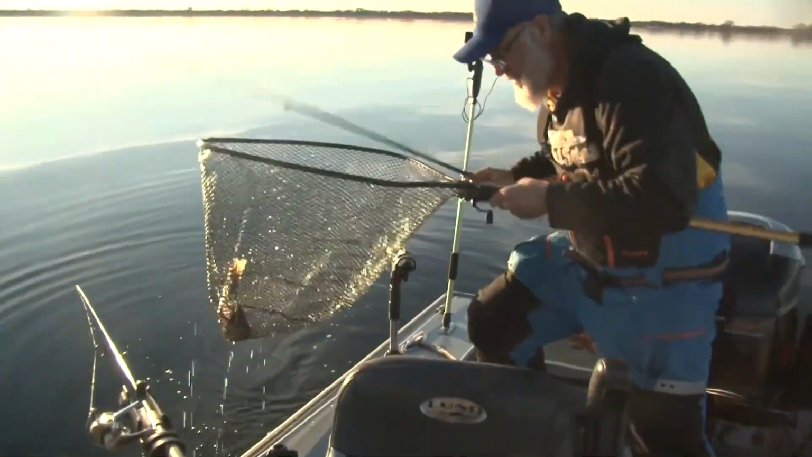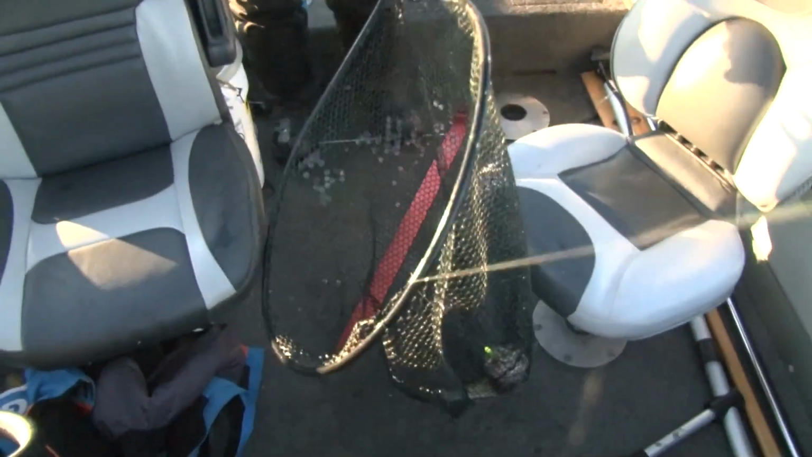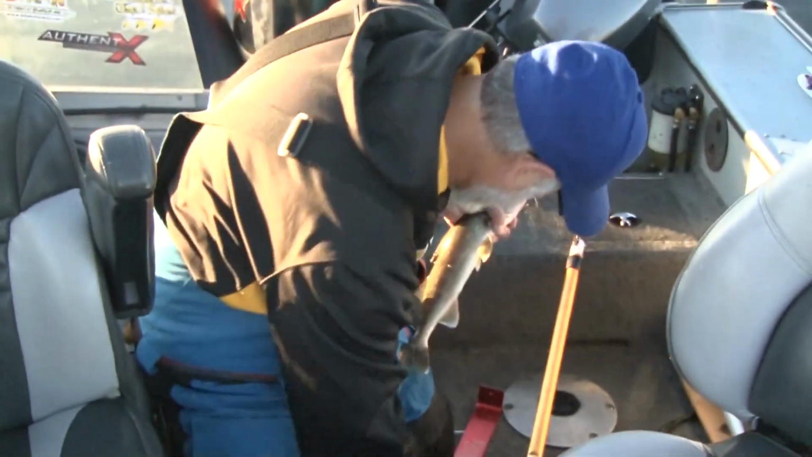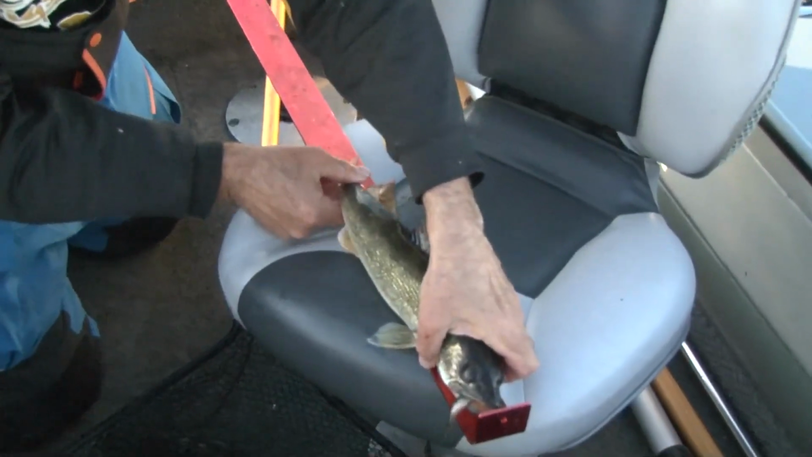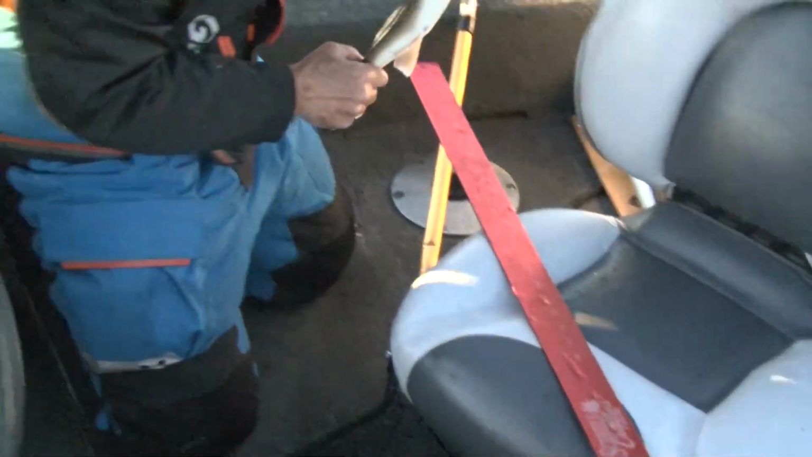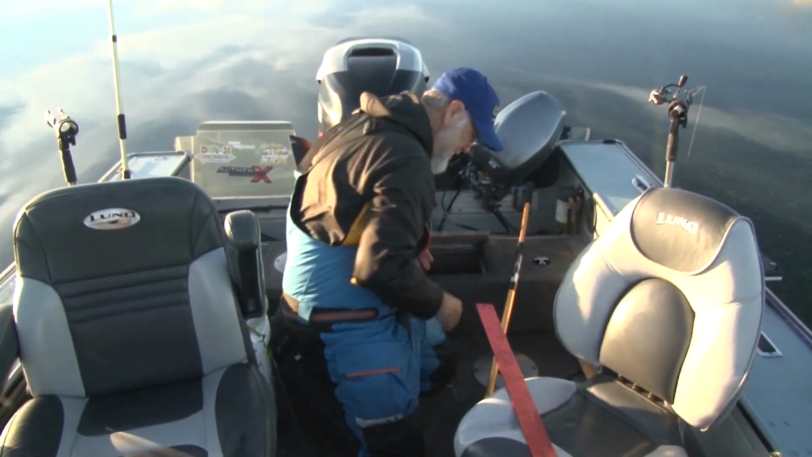Nice. Yep. Good to have a long handle net like this 30-year-old Frabill I've got here. This guy's a skinny one. Yep, right at 17. Nice. There you go. All right. Got a good mess right there going.